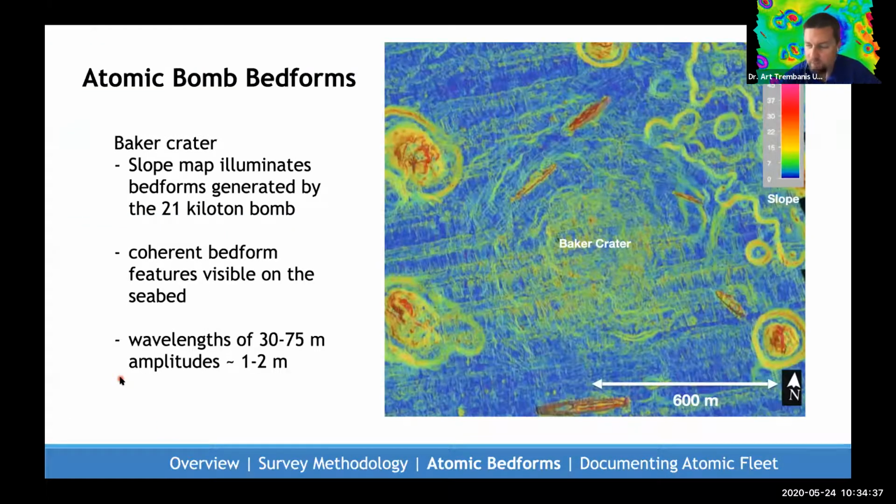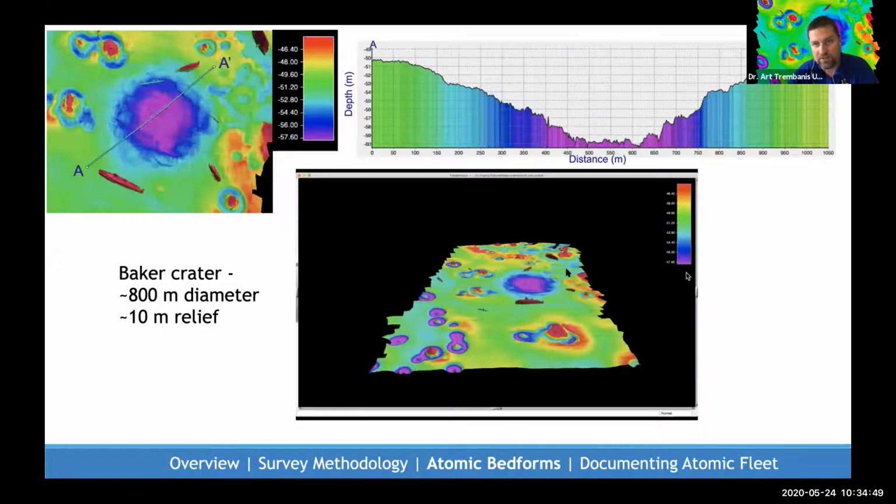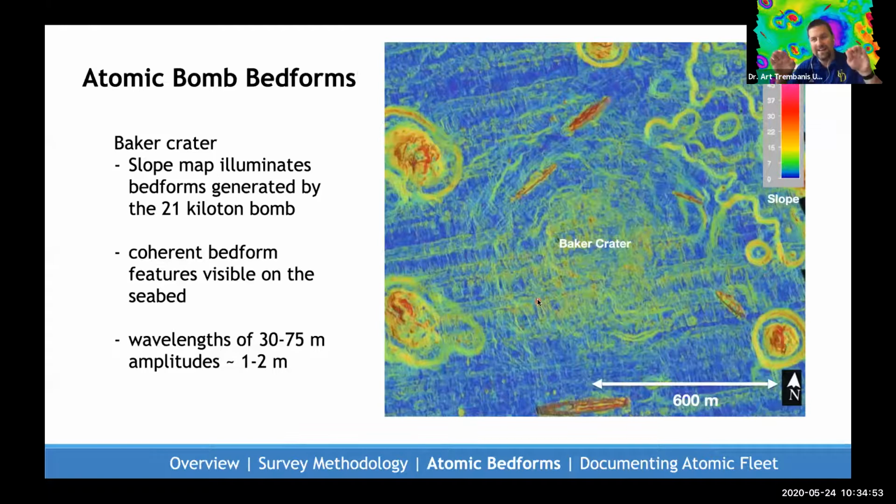In fact, one of the things we did is we took a little deeper dive. If we take a further analytical look, and instead of just looking at the color, here the depth is shown as color. Here now in this map, instead, what we do is we look at the slope at every point. And when we do that, it reveals something else entirely that we hadn't expected to see, and that is these subtle concentric features that are radiating out from the crater.